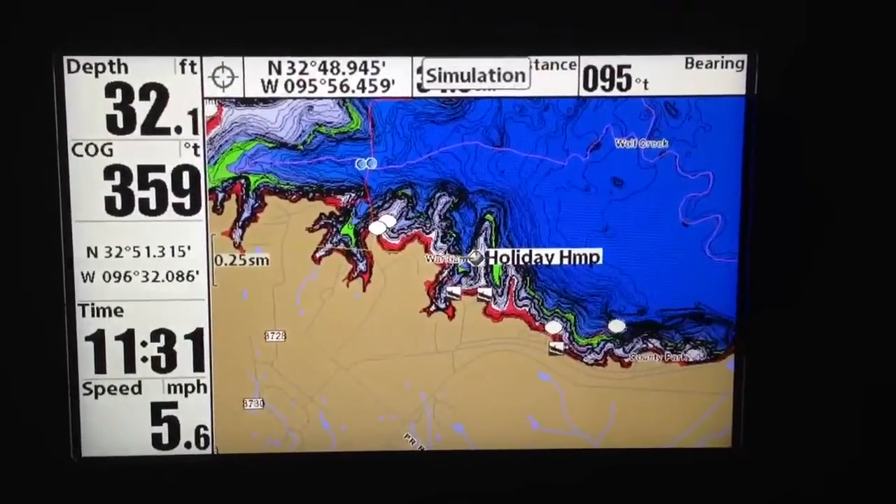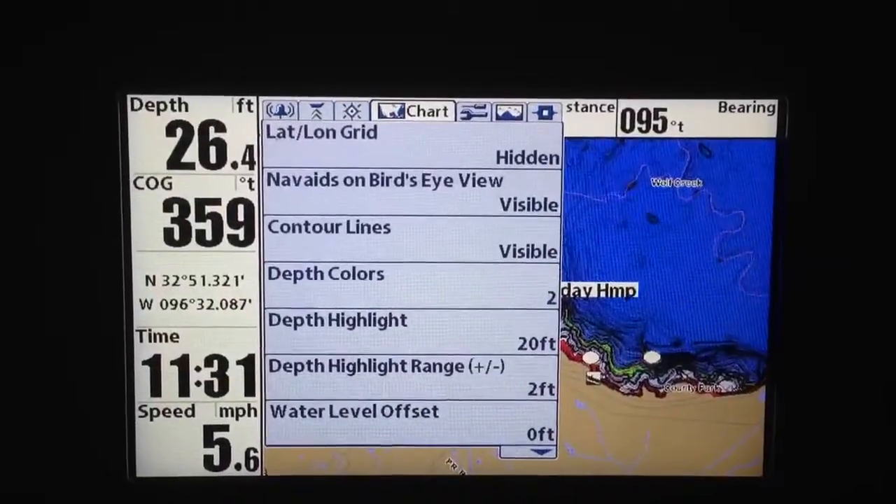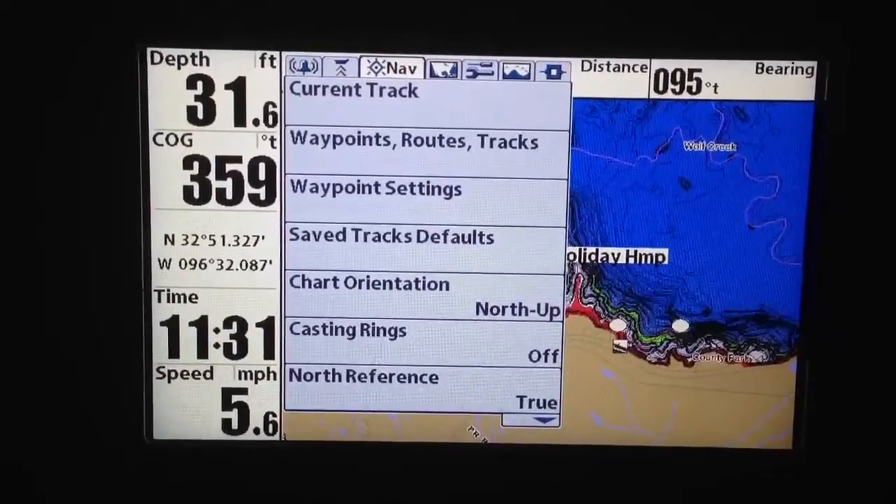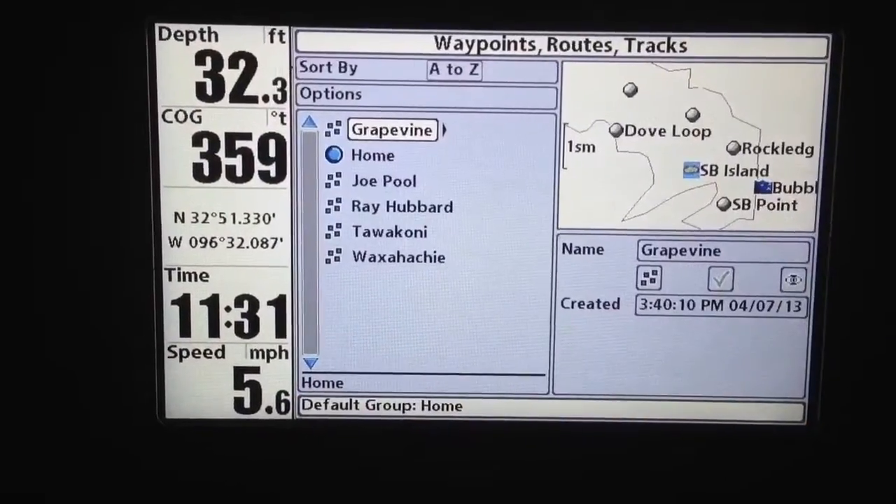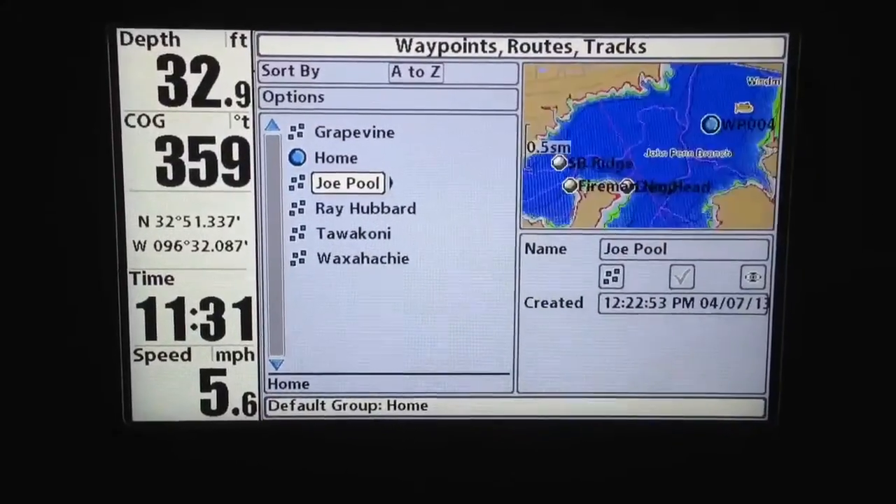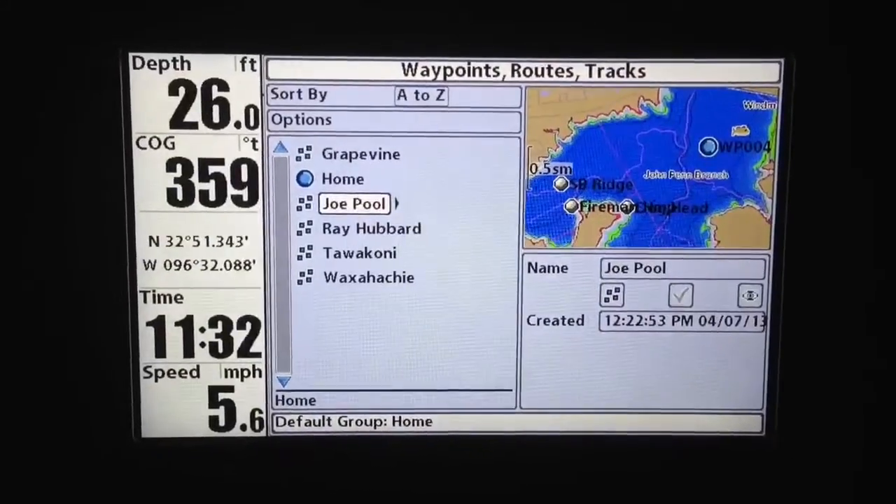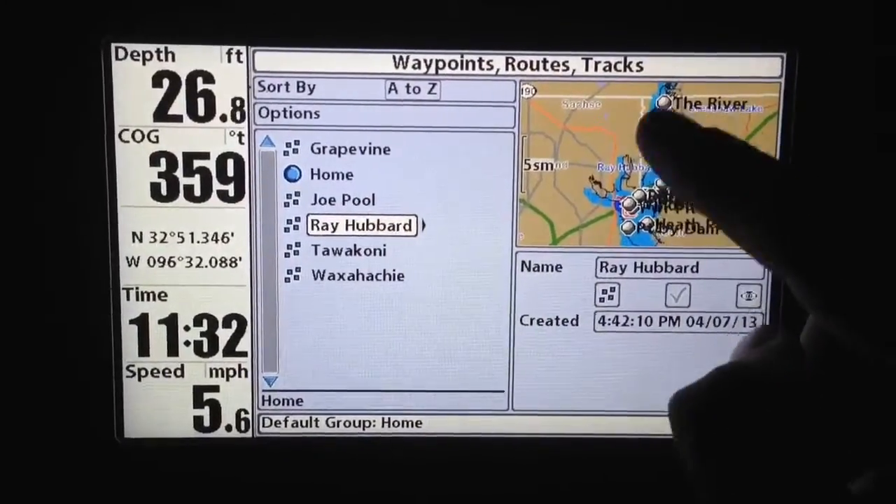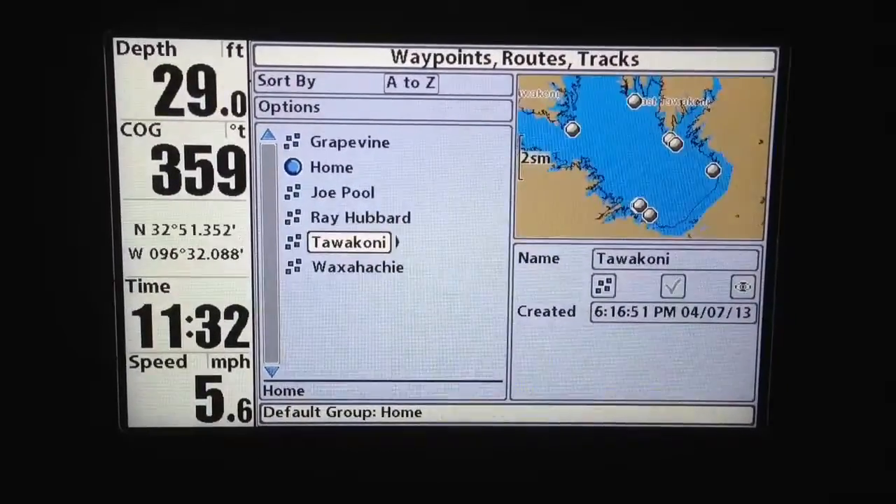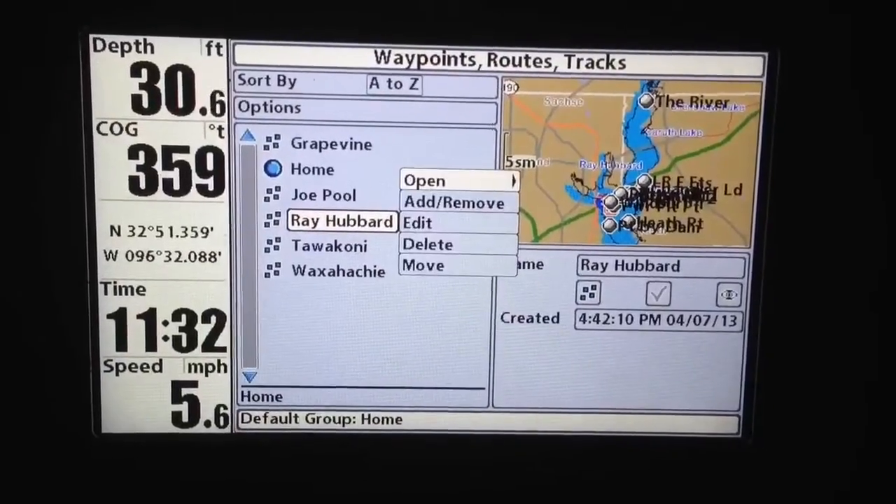I've added that in. But let me show you how I did all that. It's hard to see where I'm hitting over here, but I'm going to hit menu twice, scroll over to chart, navigation, waypoints, and here I've got it set up right now. I've got Grapevine, Joe Pool, and this is cool because it shows all the little hot spots that I've put at Joe Pool. Ray Hubbard, here they all are. Lake Tawakoni, I got Lake Waxahachie.